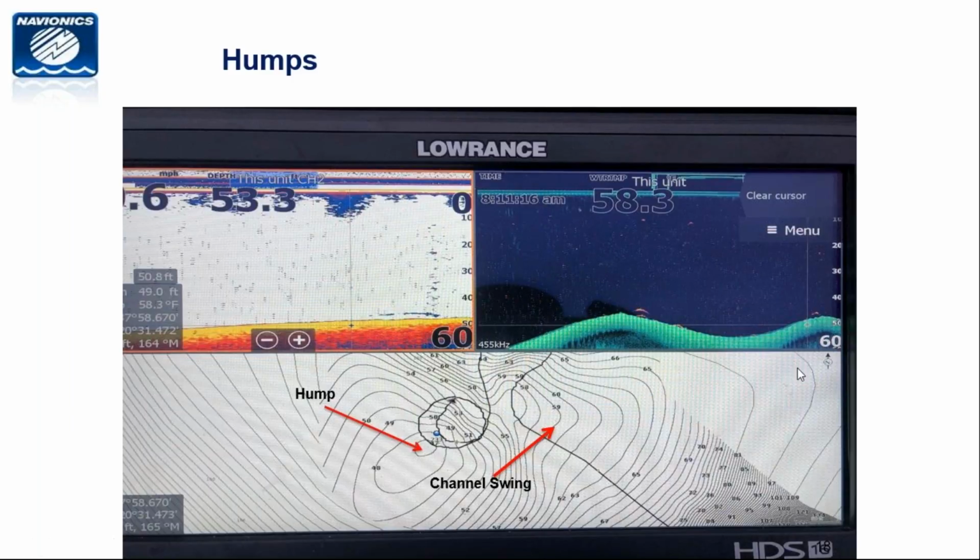Are you all seeing my mouse? Can you guys see my mouse? Yes, okay, good.